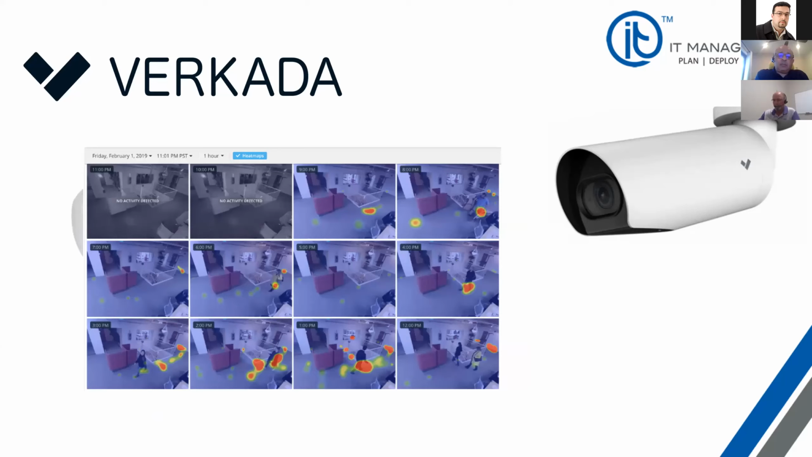But the reason that, especially with respect to COVID-19, we are excited about Verkada is the visionaries imagined the kind of things that would be necessary. So they put in a lot of built-in features that very quickly ended up being fine-tuned for our particular situation here.